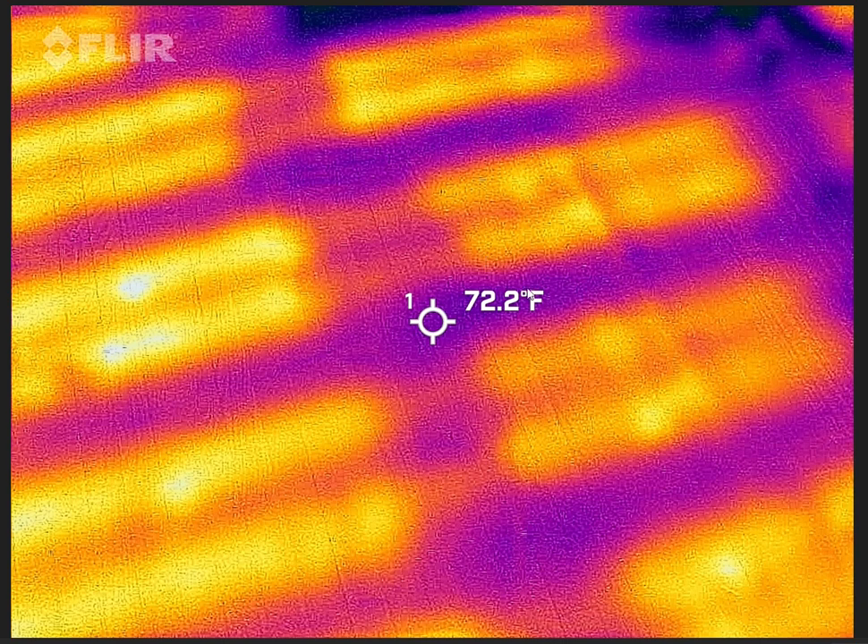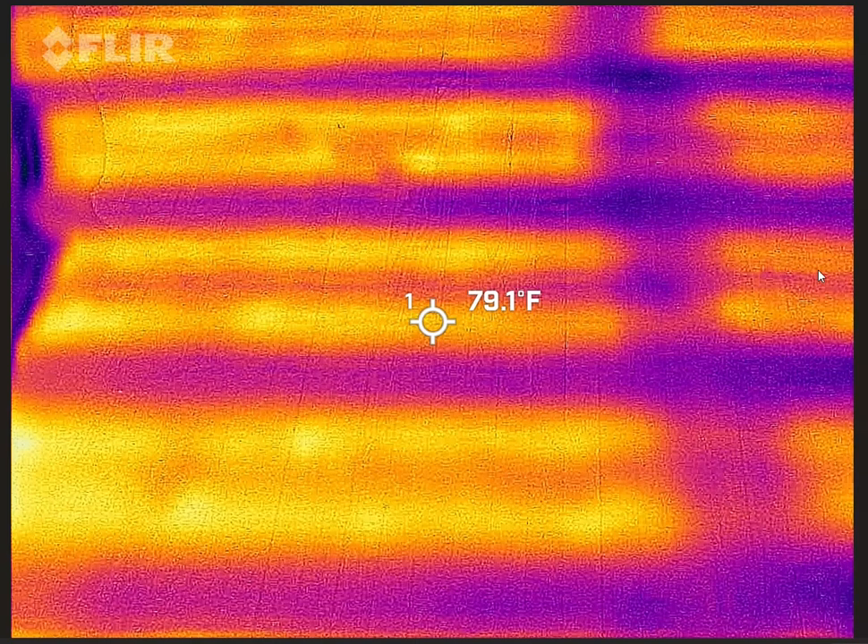This is a continuation of the controls and thermography readings of the radiant floor. So right here you can see the middle temperature is 72. You can sort of see the outline of where I have those aluminum plates and where just the bare hose is underneath. So we will go to the side.